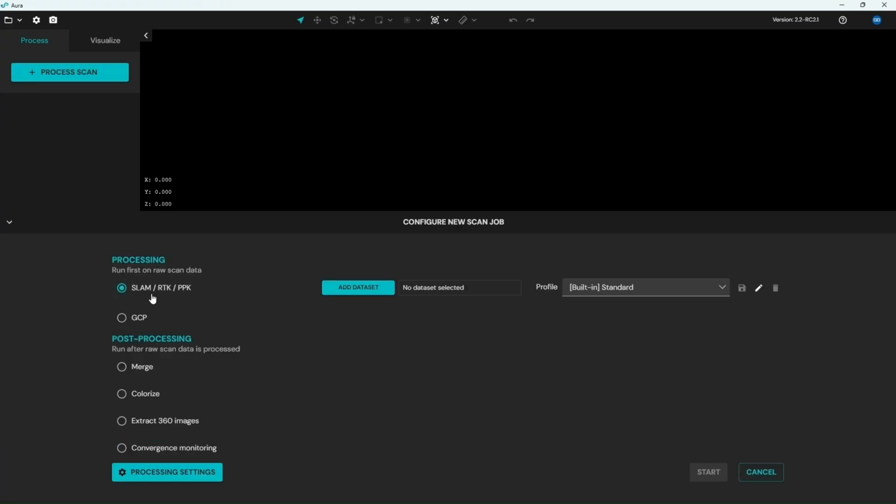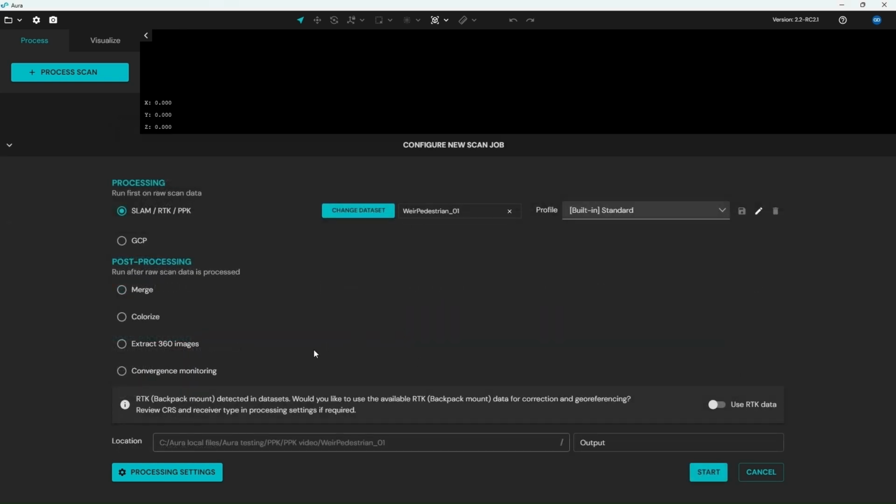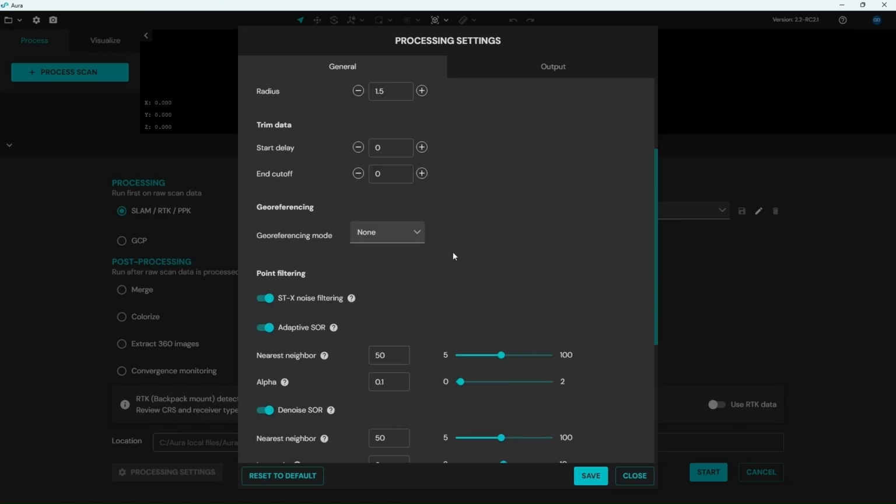We're now in Aura and ready to process the scan data. So we're going to go into Process Scan and choose the SLAM RTK PPK option and add our scan dataset. Going to select the pedestrian scan. We can see here the RTK backpack mount has been detected, but we're not going to use RTK. We want to use PPK for this scan. So we're going to go into Processing Settings, and under georeferencing mode, we're going to select PPK backpack mount.